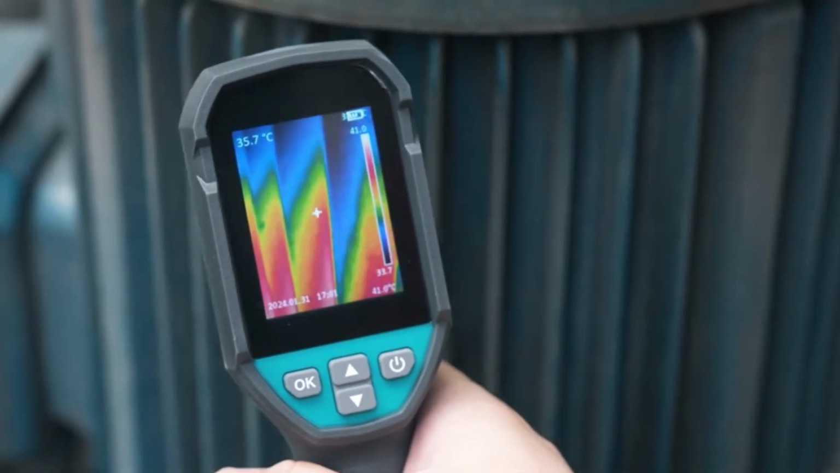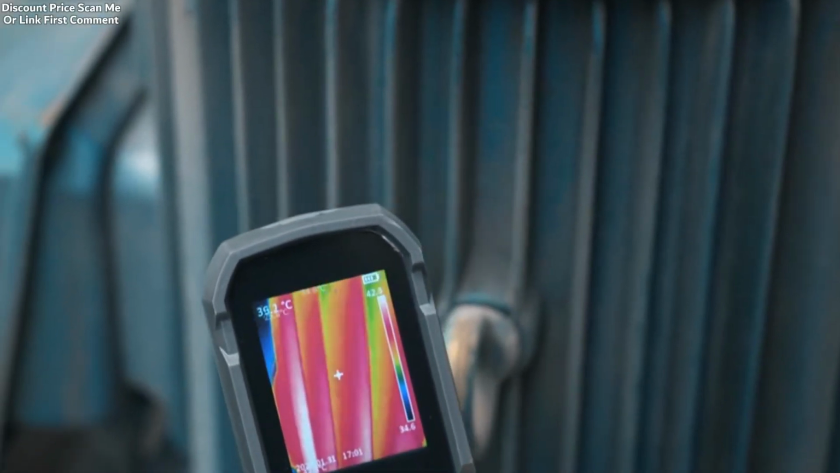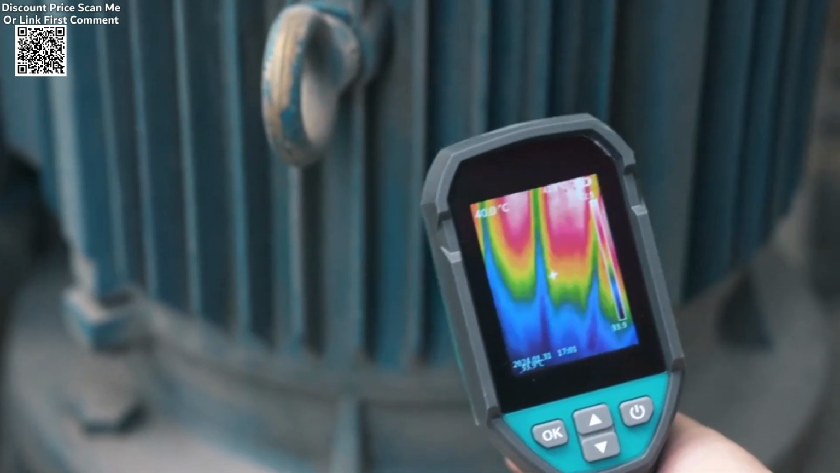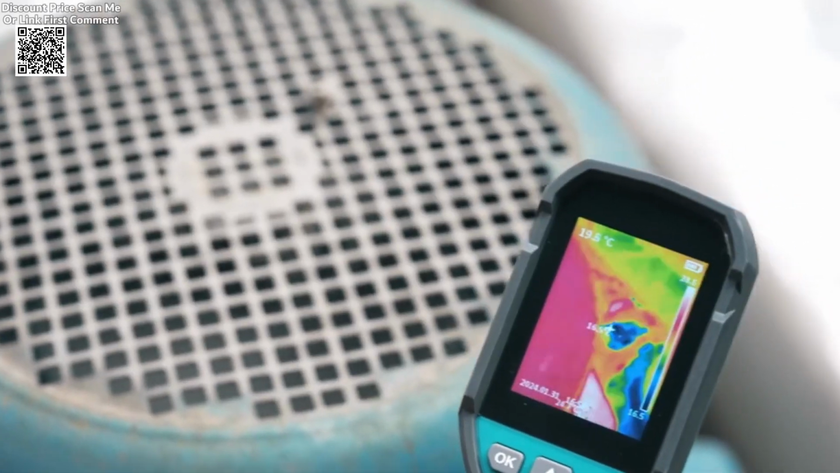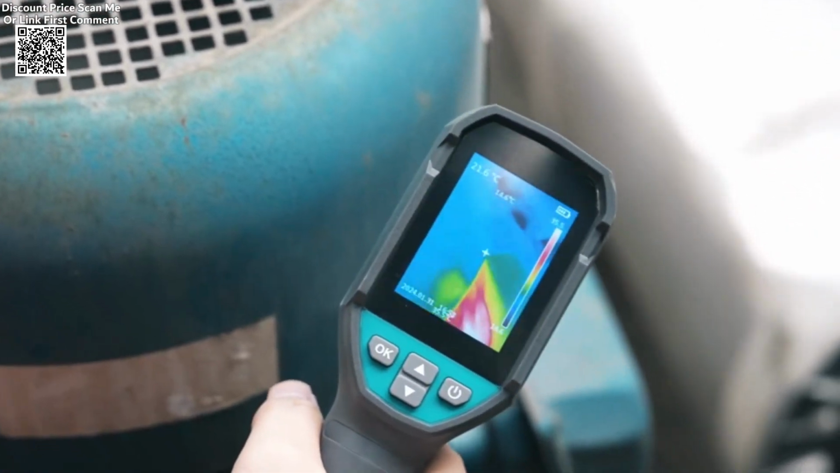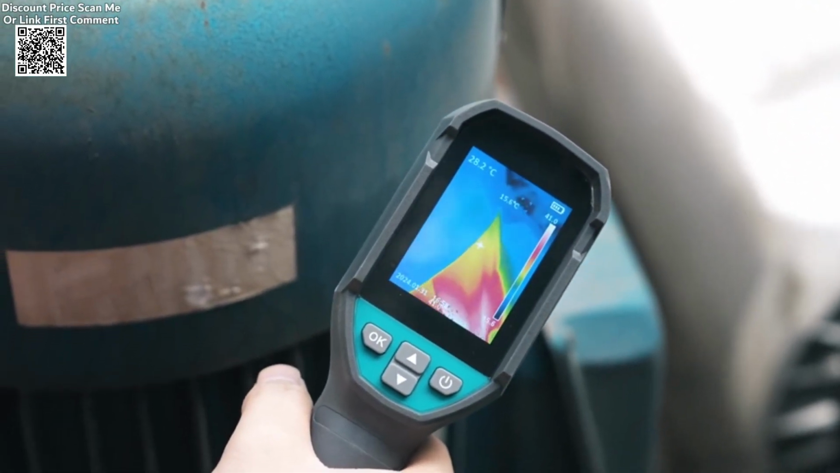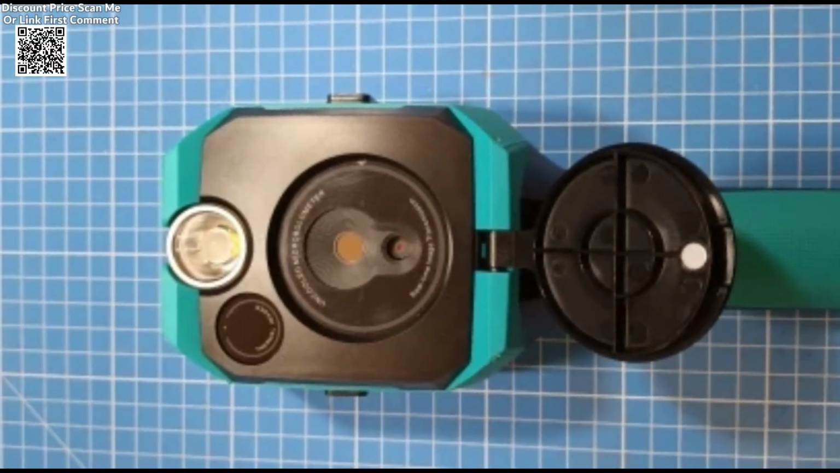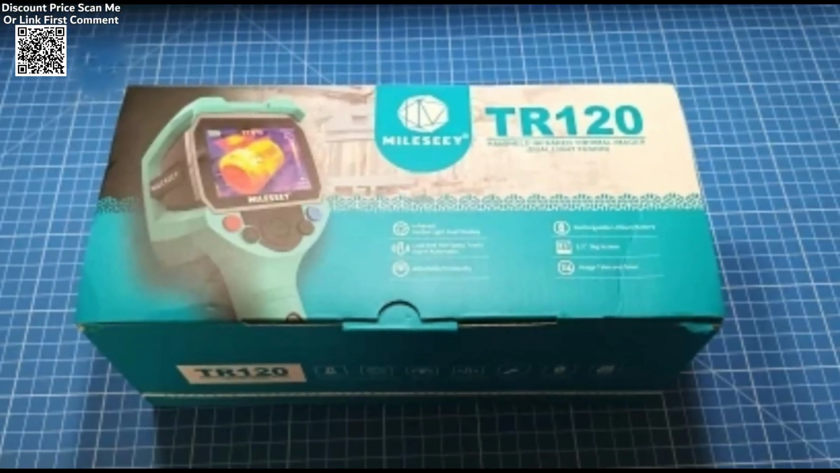The Mileseey TR120 infrared thermal imager is a versatile, high-quality thermal camera designed for precise leak detection, electronics repair, HVAC maintenance, and a range of other industrial applications. Compact and portable, this device offers an efficient way to detect temperature variations and visualize potential issues that aren't visible to the naked eye, making it ideal for professionals and hobbyists alike.